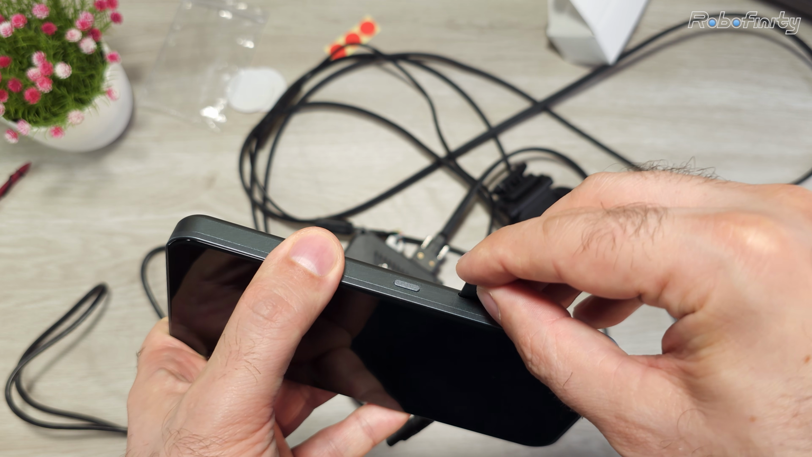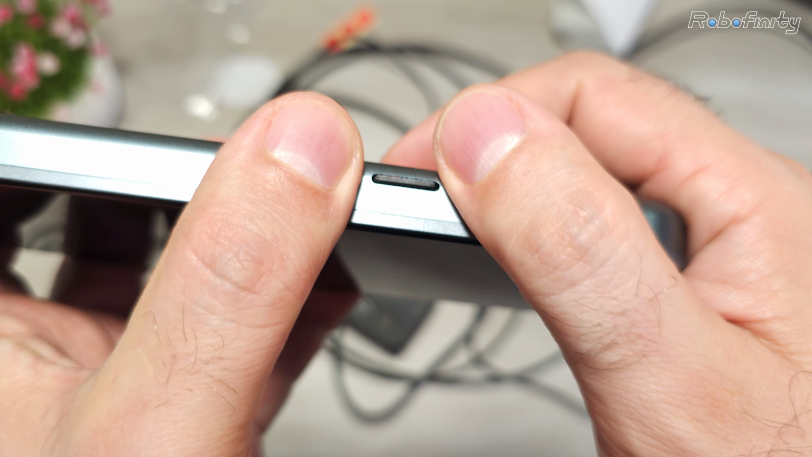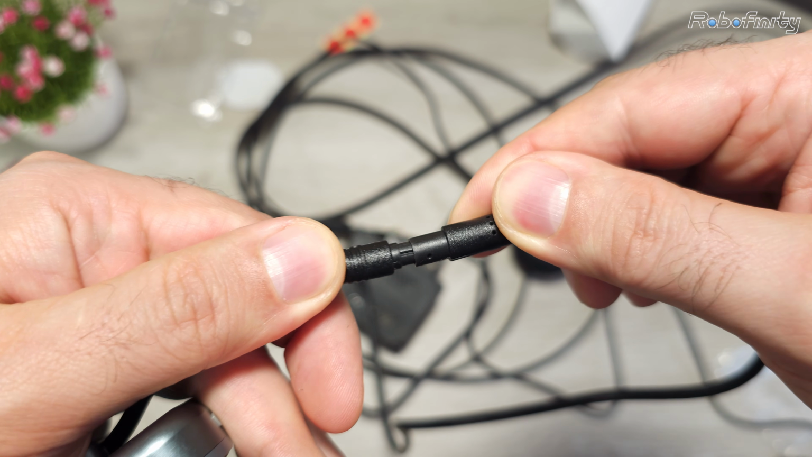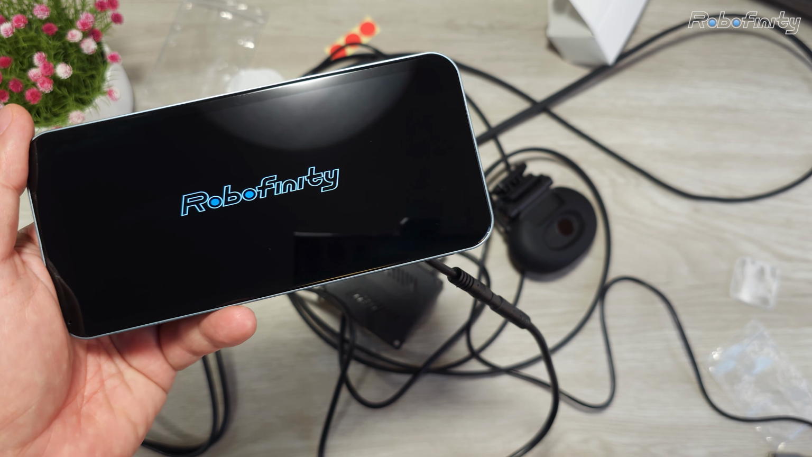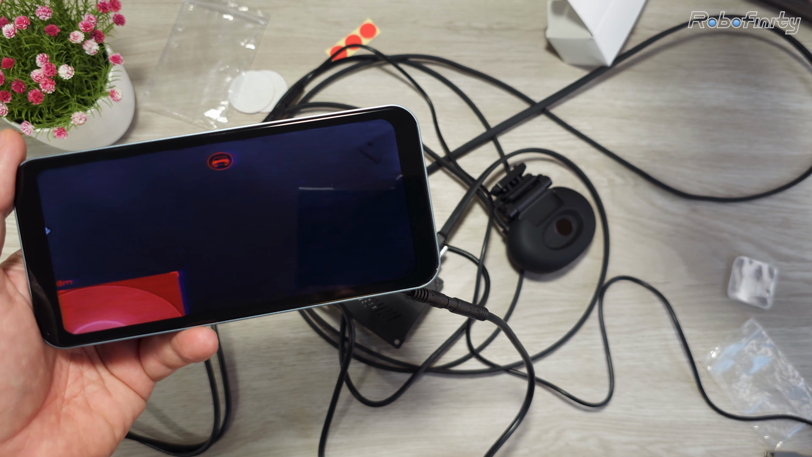Let's place the SD card in the screen. Now we can connect the screen to the main cable. And that's it. The screen is booting up. And we have an image.